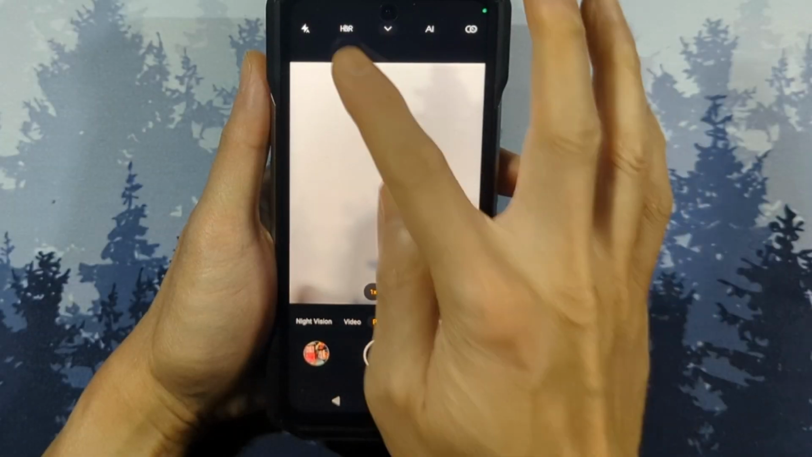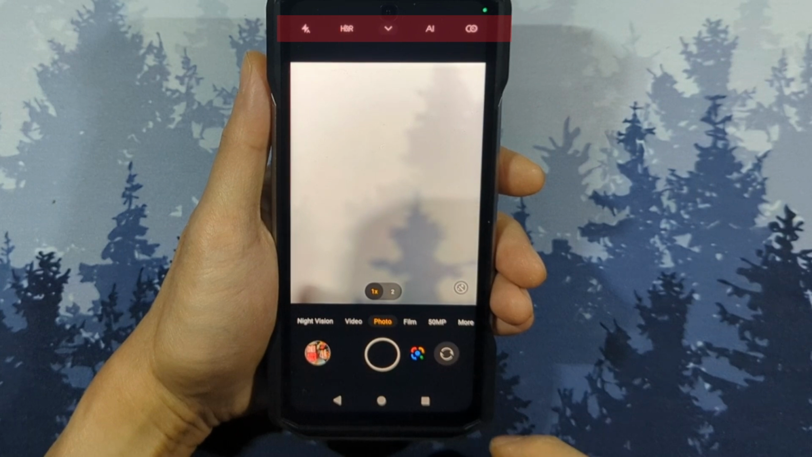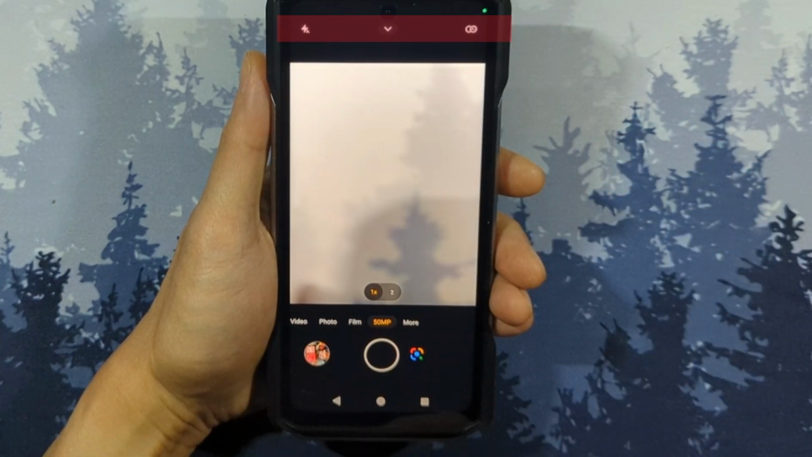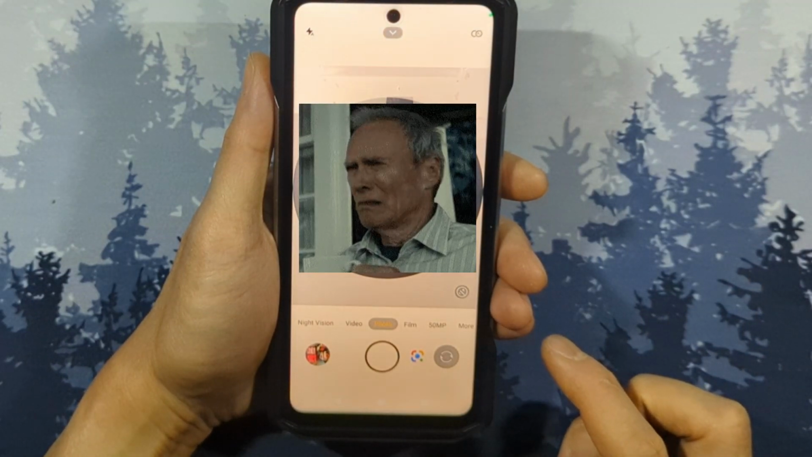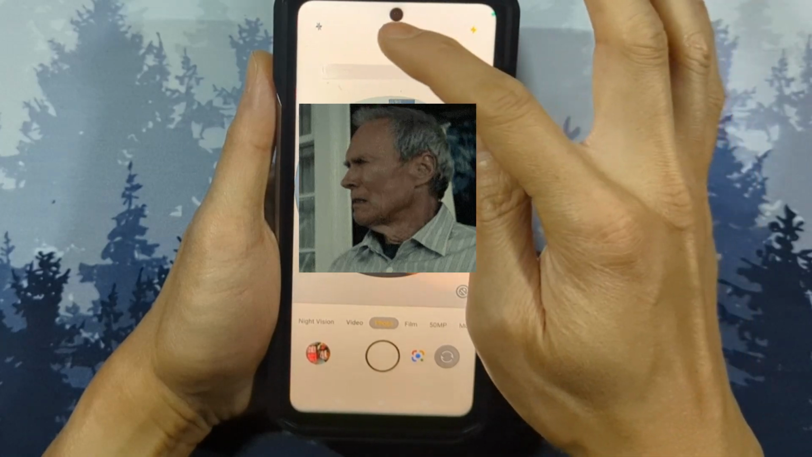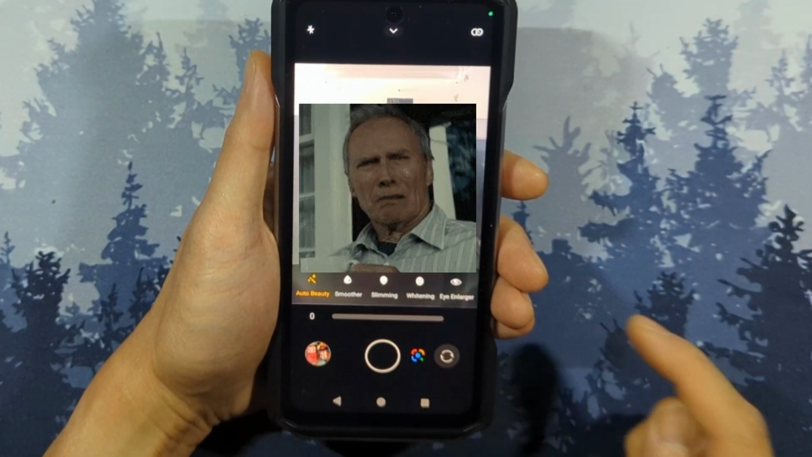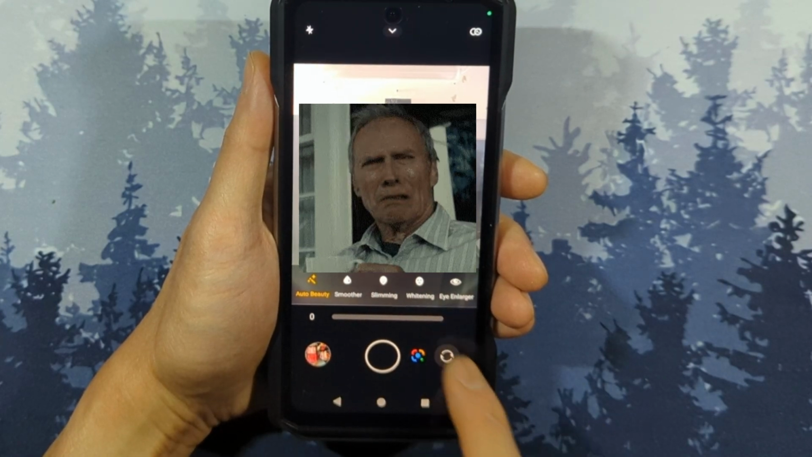And in the normal 12 megapixel mode, you have the HDR function and the AI scene detection. But when you activate 50 megapixel mode, you lose both those features. For the front camera, the only option you have is if you want the front flash, which is just a white background to brighten up your face or something that's immediately in front of the camera. You also have a beauty mode with filters to slim your face or to smooth your skin.